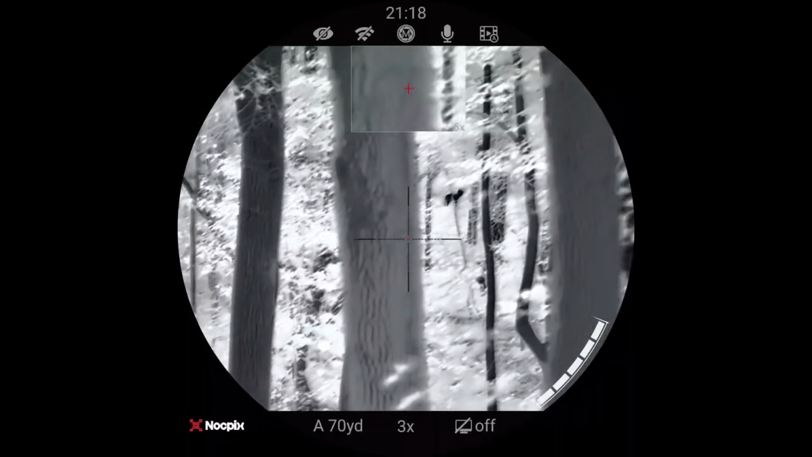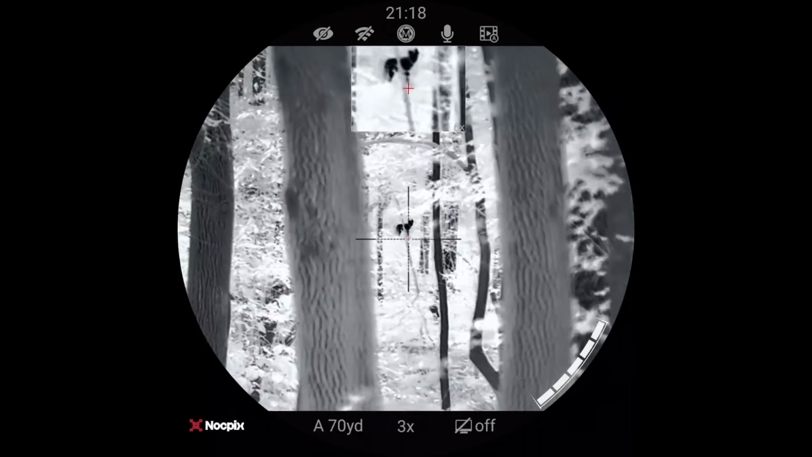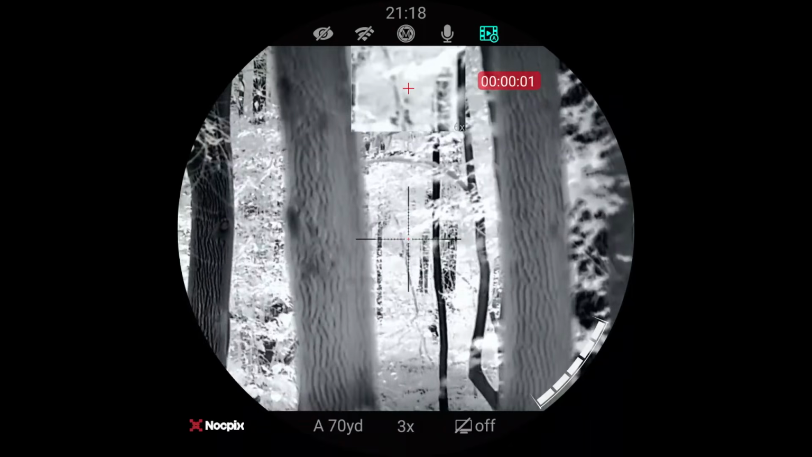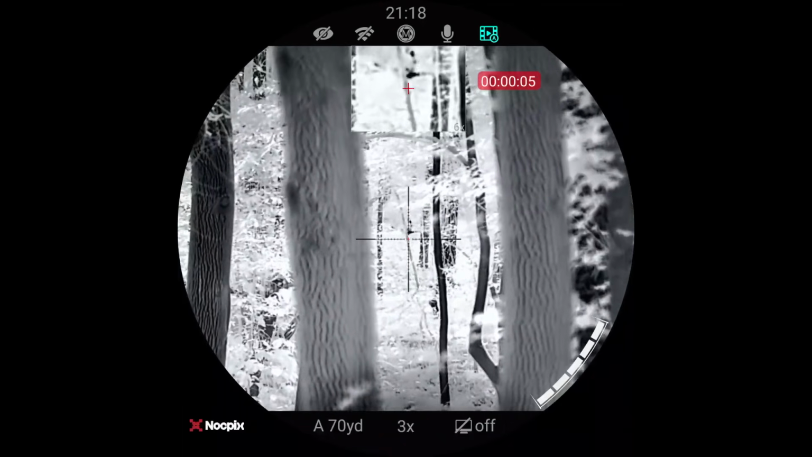That other dog, he don't know what happened. He's just walking around over there. Huh? I can kill him right there. Are you out of my way? Killed his fucking ass. Fuck you. You can't tell me shit.